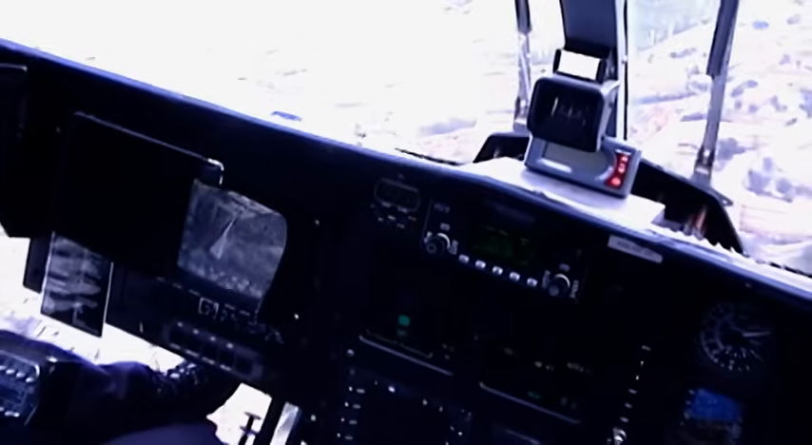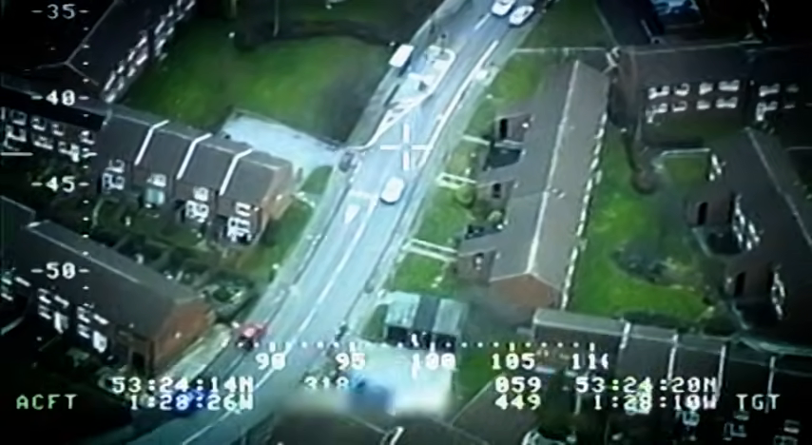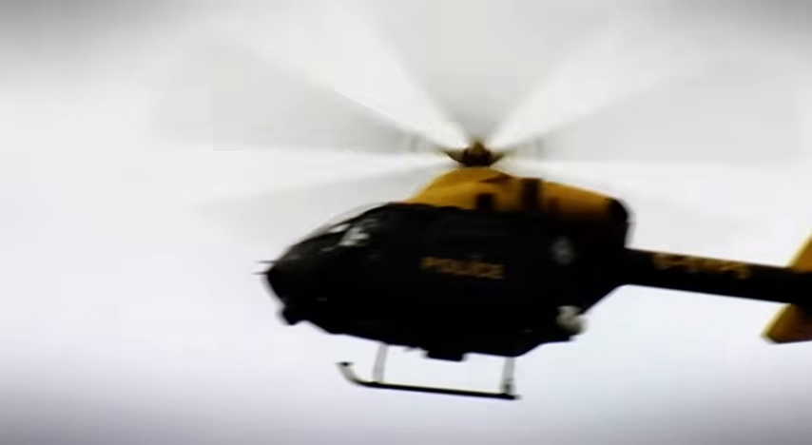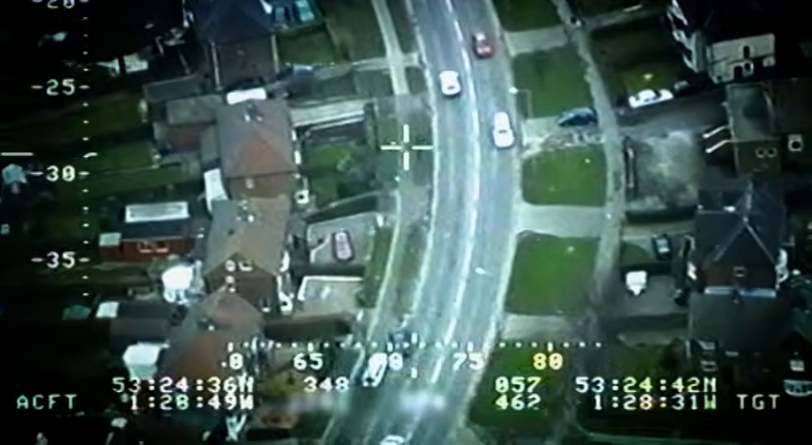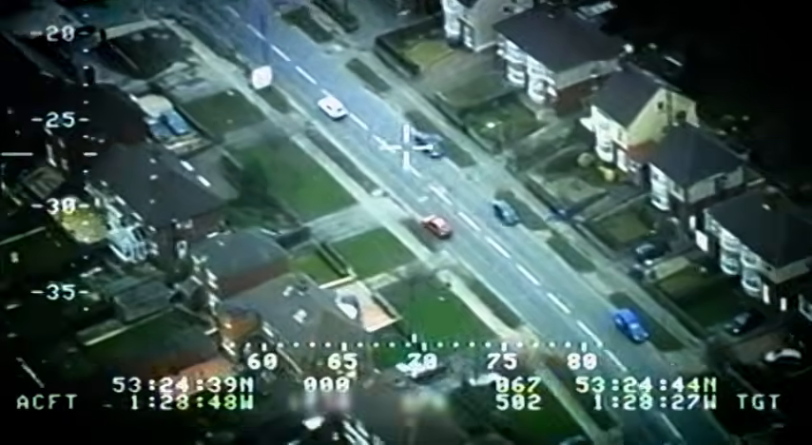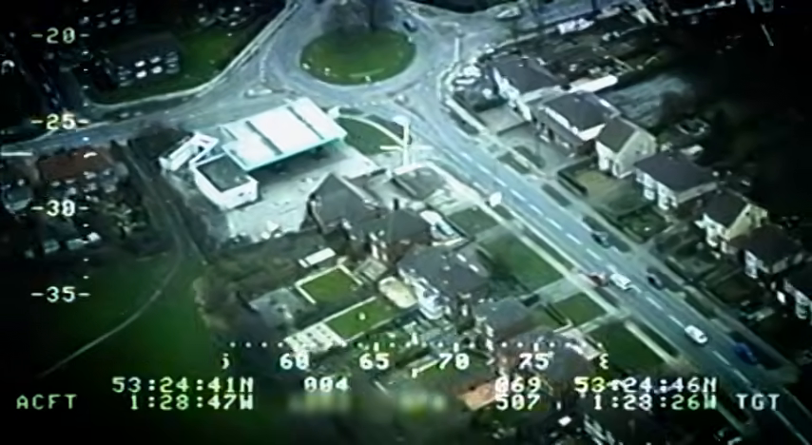Looking at the video, it was certainly a 9 out of 10 for dangerous, out of all pursuits. Had the helicopter not been there, then it would have been a 10 from the start. It tends to be the case nowadays that people know when the helicopter's above them. There's no getting away, usually. But he just kept going and going. At no stage did I know why he was fleeing, why he wasn't stopping.